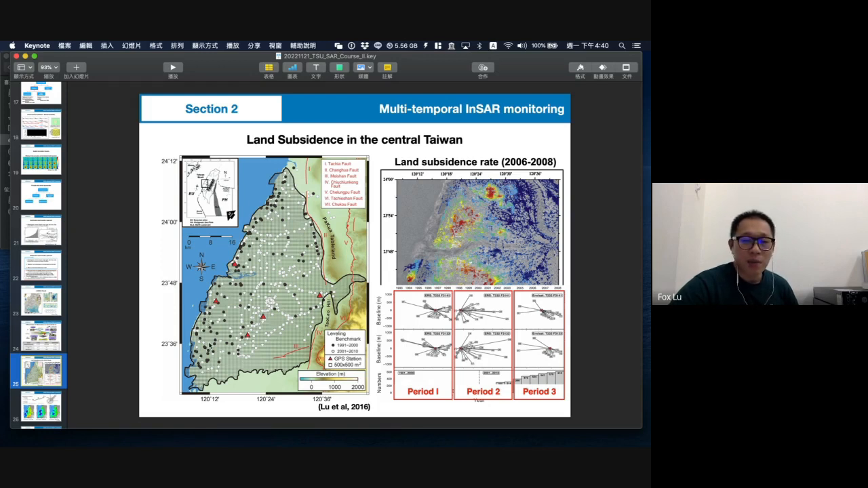Is it possible that we can monitor the surface deformation from the coast to the center of the plains? So we select a lot of leveling data.